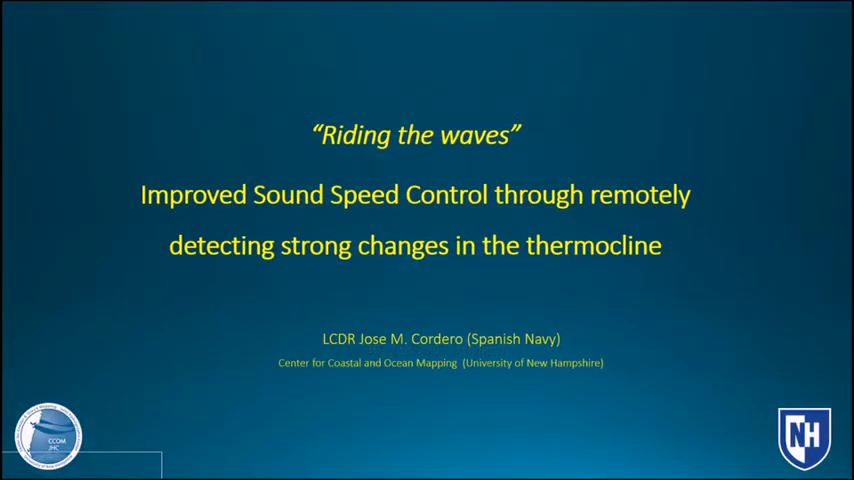Okay. Morning, ladies and gentlemen. This is a master's oral defense for Lieutenant Commander Cordero. He's originally a graduate of the Spanish Naval Academy in 2001. He got his Cat A way back in 2006 and has been an operational officer within the hydrographic branch of